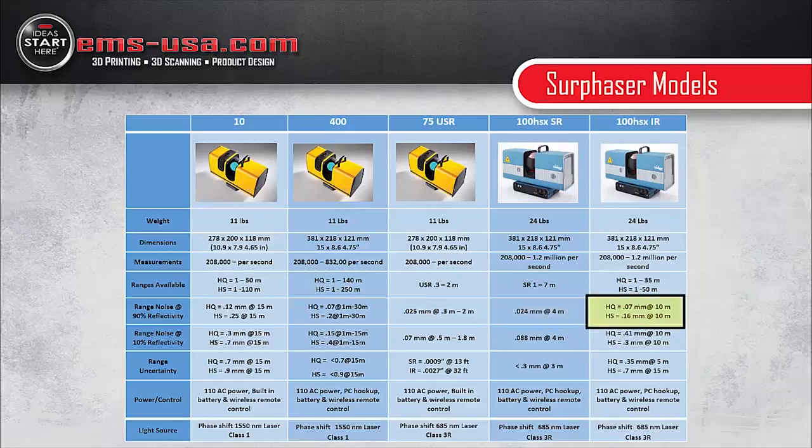And then if you look at the IR, you're about 3 thousandths of an inch at about 33 feet. So again, very, very good accuracy in a non-contact 3D scanning system. So this is just a good overview of all the different current models available on the market today. You can see the scanning rate is up to 1.2 million points per second, depending on the scanner. So again, just a good overview of the current systems.